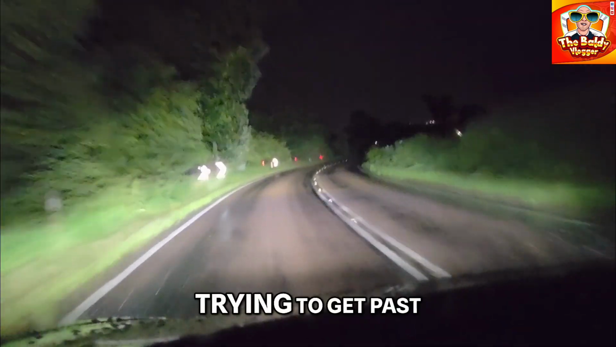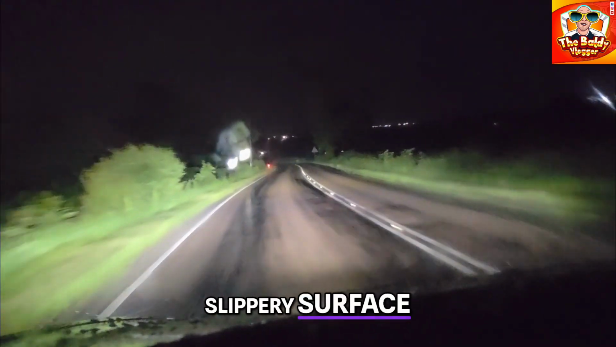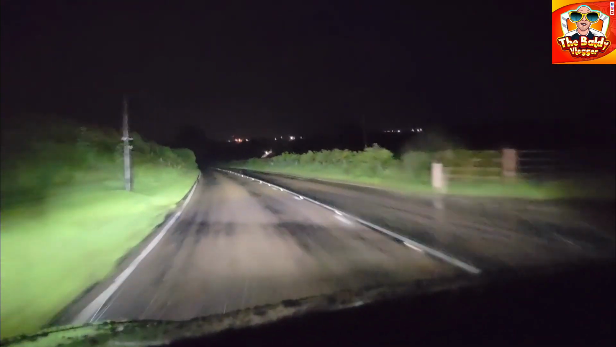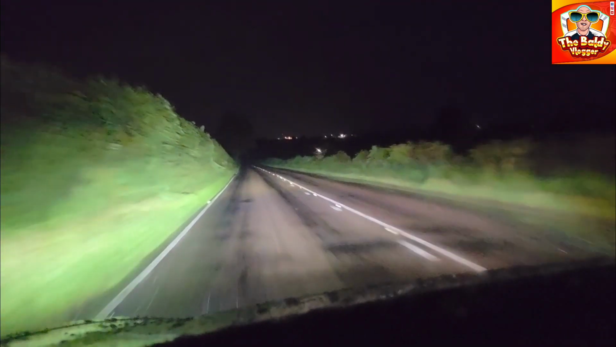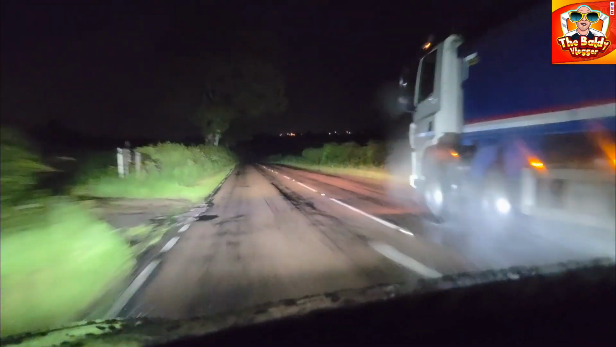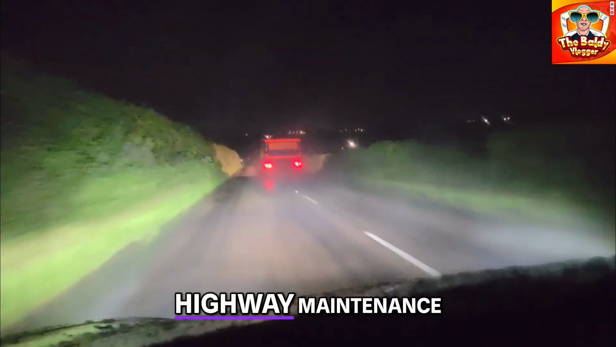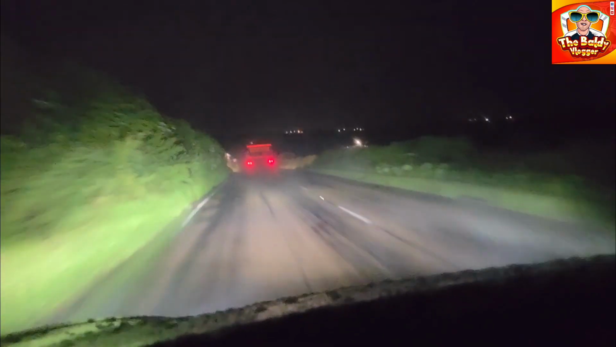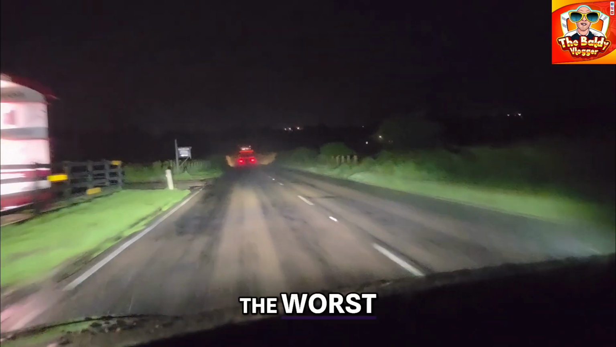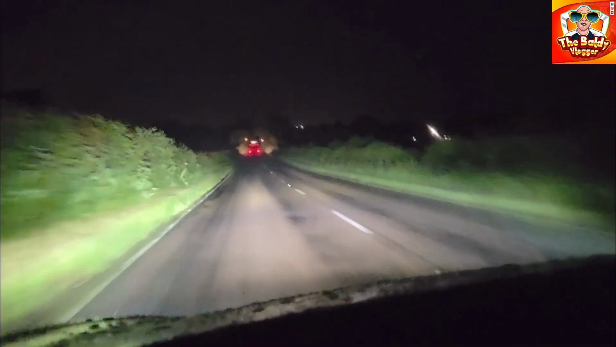Car right on my backside here, trying to get past me, and these wee windy roads with slippery surface. It's not a car, it's a flipping van. Vans are terrible. I'm not going any more than 50, and it's going to overtake me. Look, here we go. It's not a van, it's a lorry. Highway maintenance, yes, they're the worst drivers. It's not taxis like you think it is. Well, some of them are idiots, but the worst drivers are the highway maintenance. Yeah, according to me.